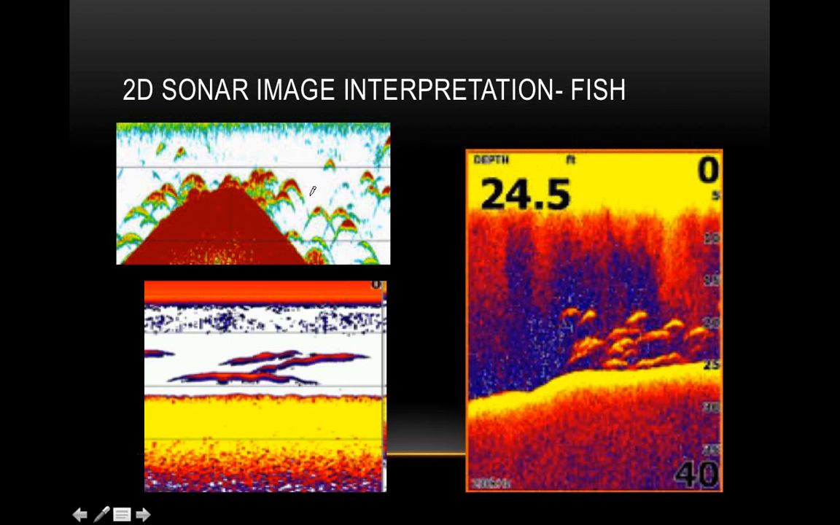But the thing about arches, let's look at this. On this top left-hand picture, you see all these really defined arches. They're really easy to see. These are all fish. Every single one of these is a fish, on top of this hump or point, whatever that is. Essentially, the way that these arches are created is you have to be moving. Either you, your boat, or the fish have to be moving through that cone at a decent speed to become an arch.